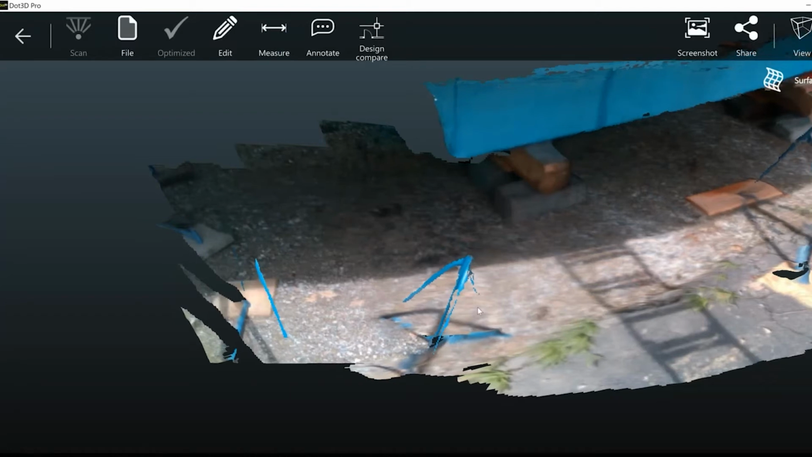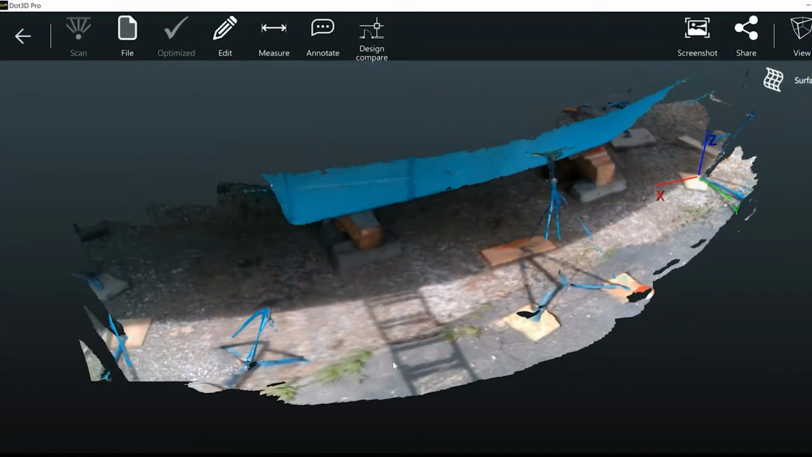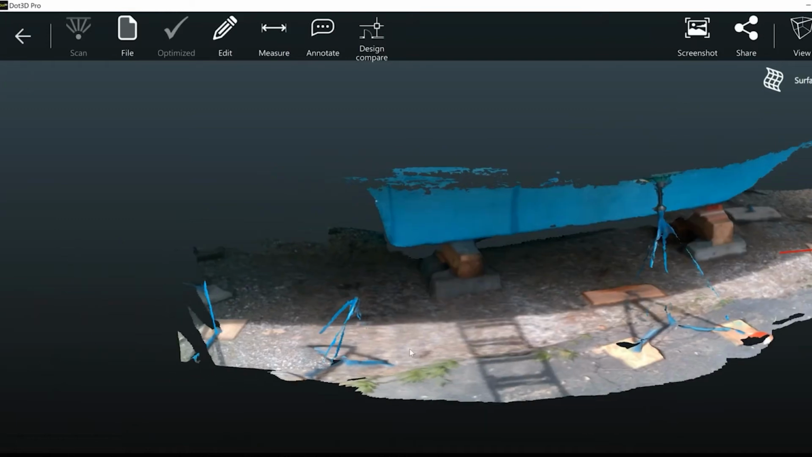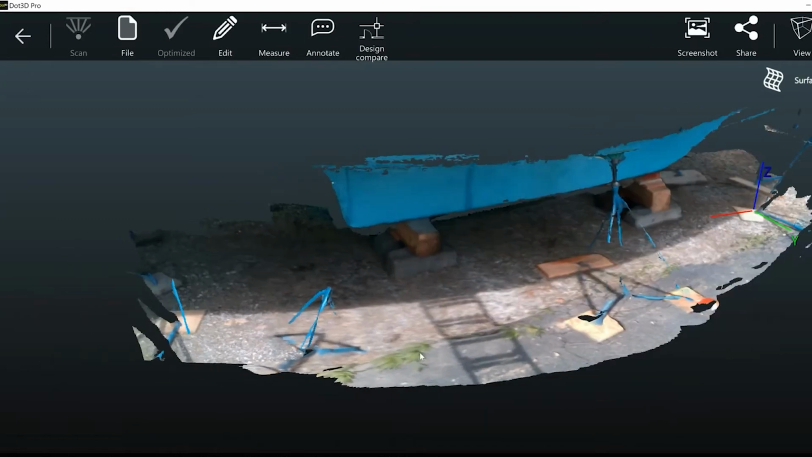So there it is with the boat in place. And I didn't scan the whole pit. I could have easily done it, but this is perfectly adequate for doing the kind of measurements that I was doing here, just measuring some volumes.